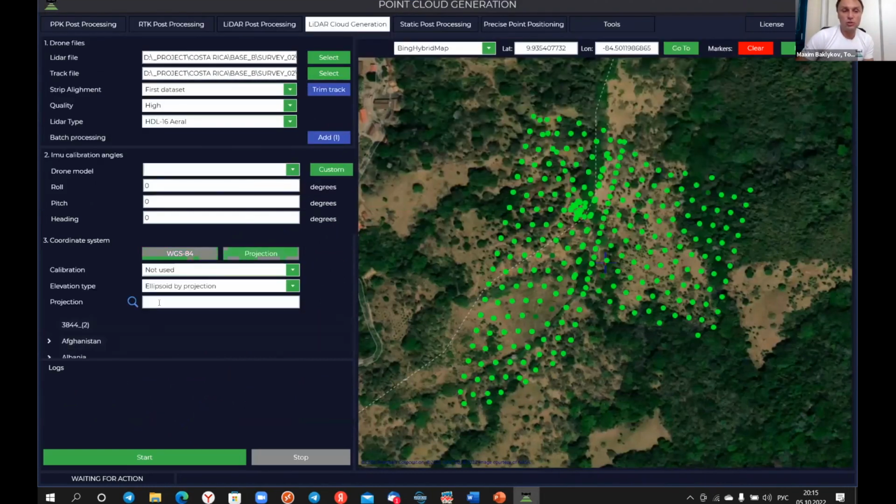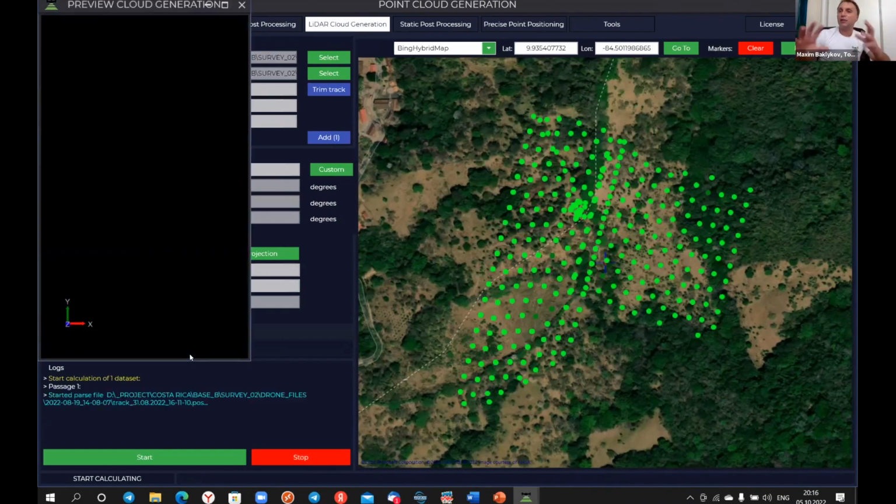What you need is just to choose a projection, for example, Costa Rica. And we created this option to make automatic strip alignment especially for Eduardo, which I would like to show you today. He made more than 30 flights. And if we process data step by step, one by one, it takes a lot of time. But we can add all your flights together, like you can see on our screenshot. After that, we just run point cloud generation and calibration of the LiDAR. And there are two options.